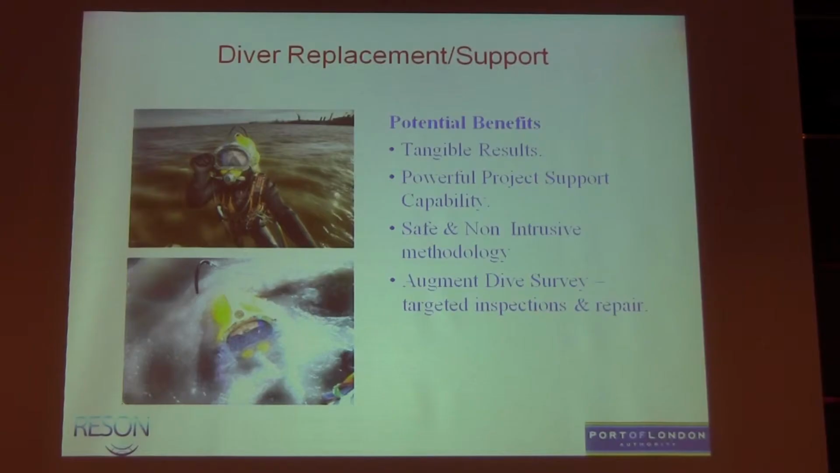It really is tangible results, good project support, and critically now in the area of health and safety, if you don't have to put a diver in the water, you don't, and you use your dive time to go and inspect what you've found, if you can, by remote sensing or remote inspection.